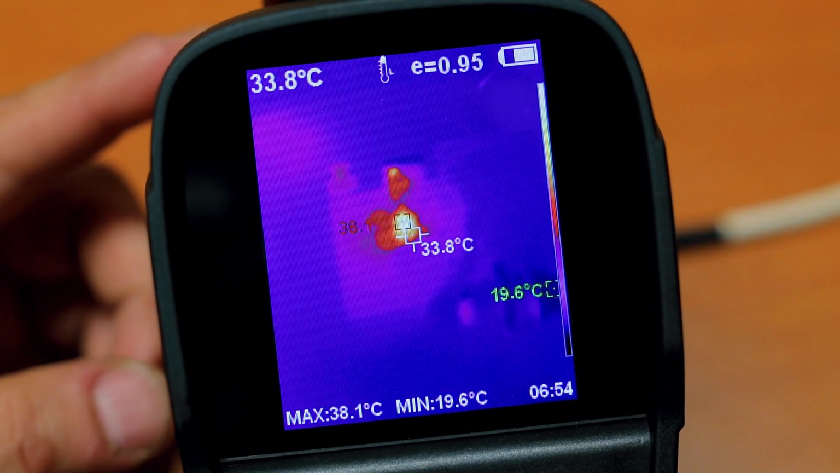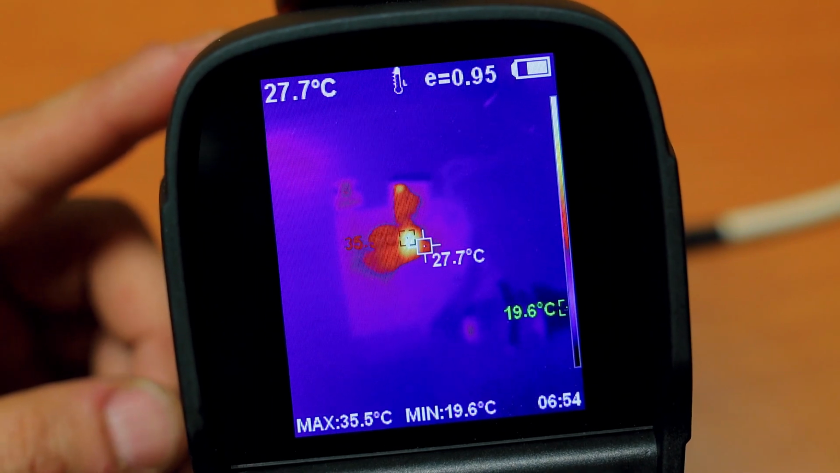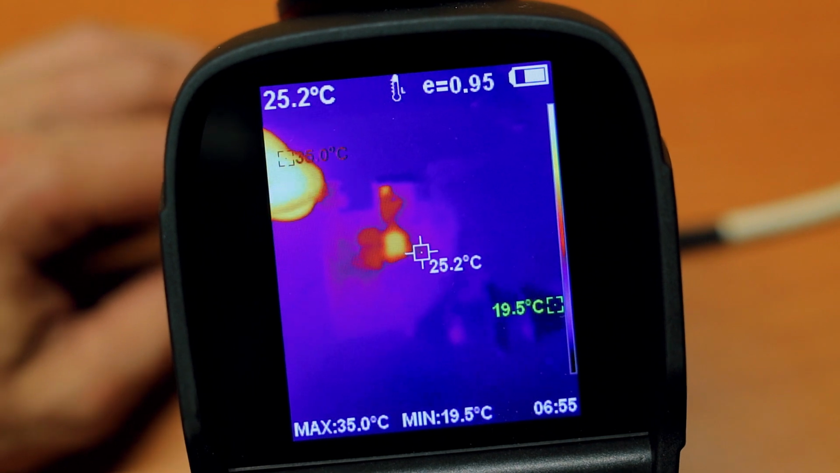So I've been playing with the transmitter, and right now the transistor is cooling down. It's somewhere around 37 degrees, 35.